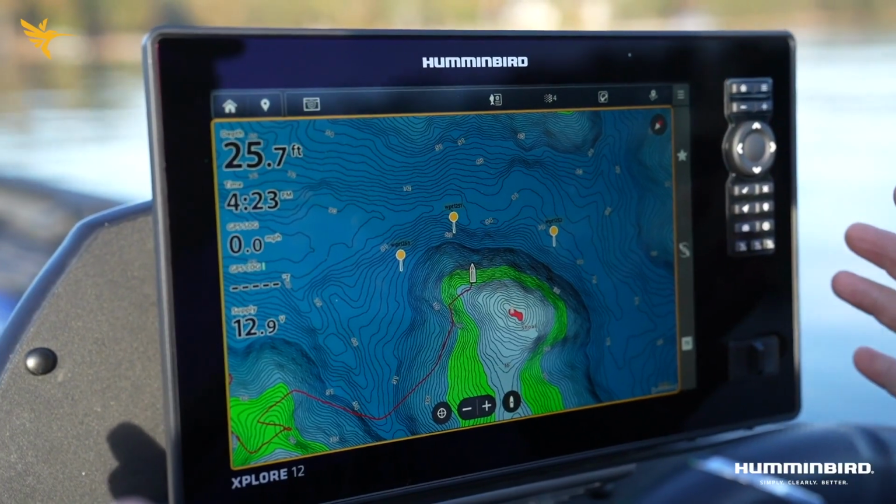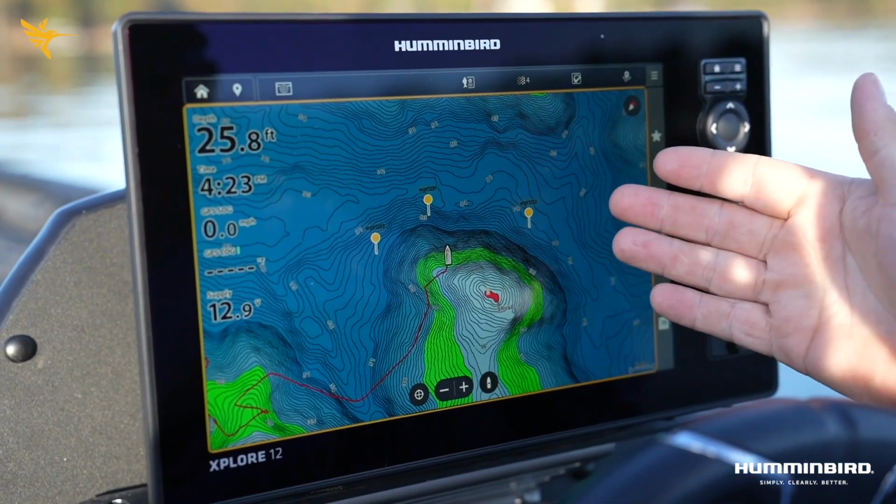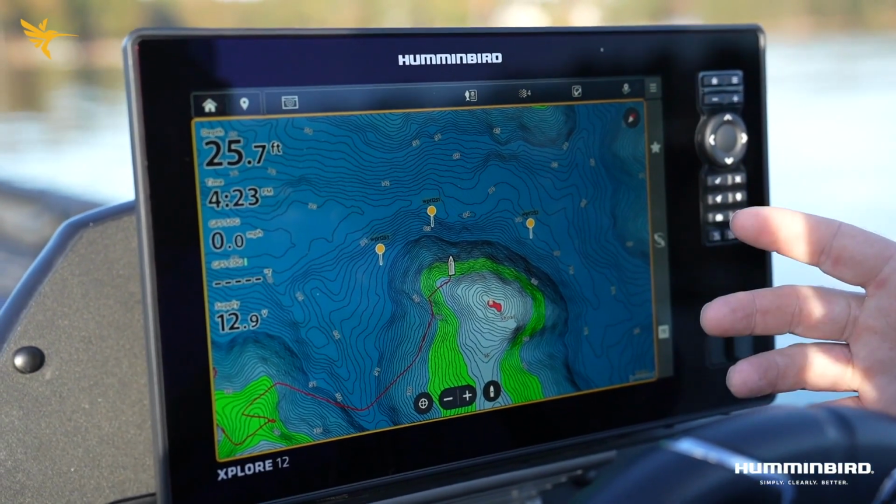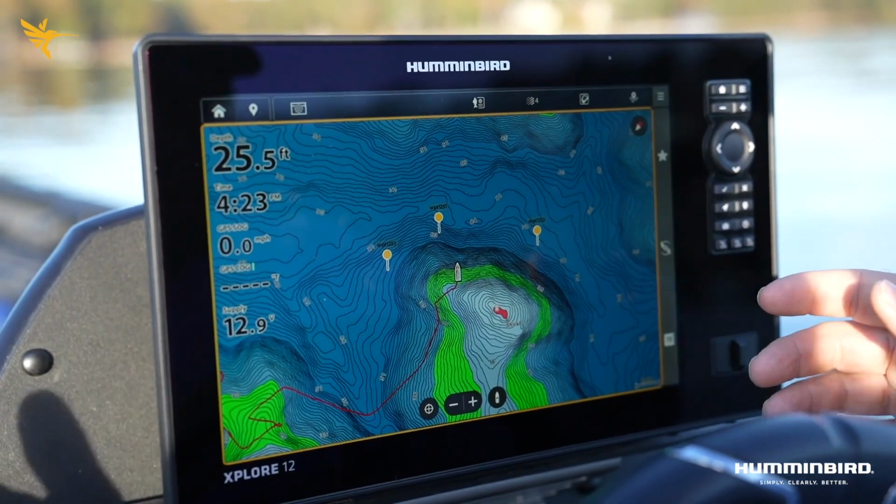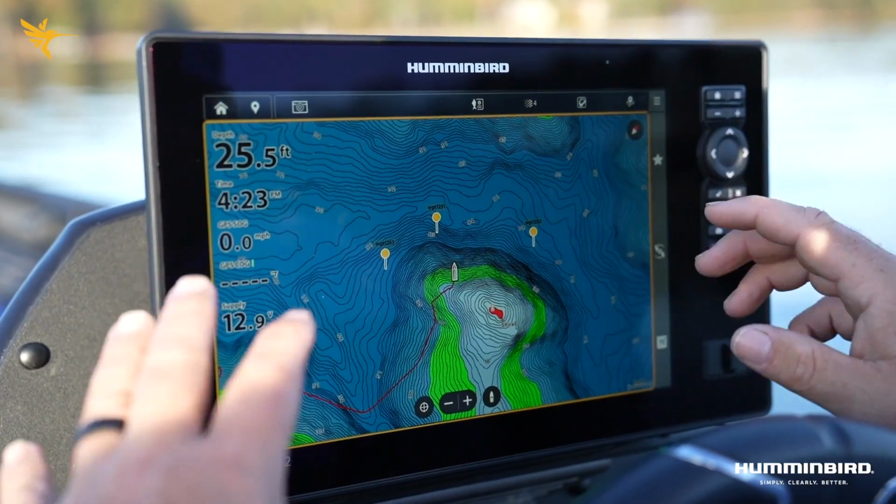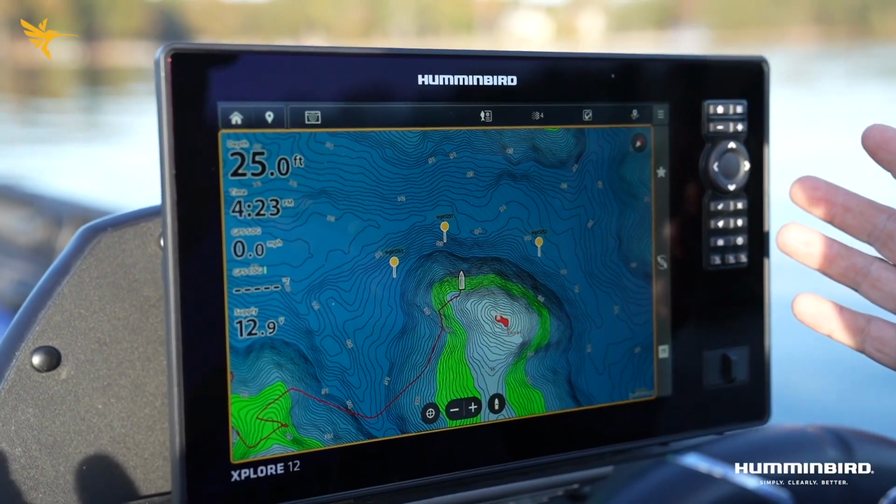And a lot of times, when we start talking about waypoints and things like that, as you can see, I got 1,252 waypoints in this unit. But sometimes our waypoints get cluttered, and we want to do waypoint management. We've made this where you can download right off the unit to your phone or to an SD card, where we can clear this unit out really quickly.